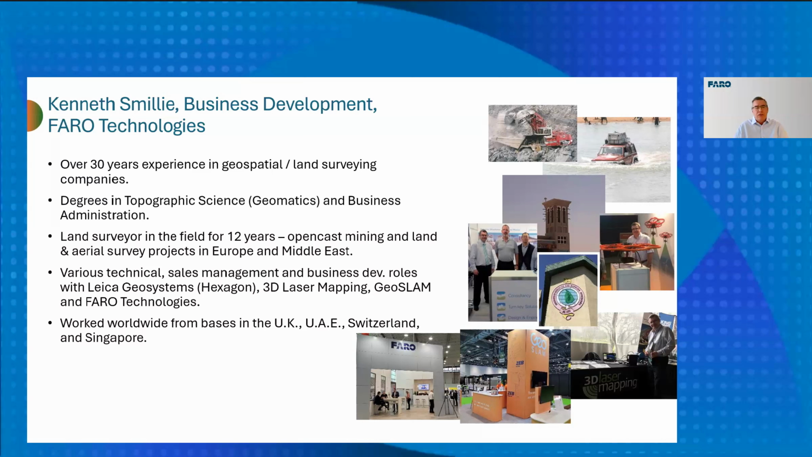After that, I joined the sort of sales and marketing side of the business. I was in sales management, technical sales, business development roles with a few of the usual manufacturers out there, like Geosystems. I was with them for a while. And I came back to the UK and joined a company called 3D Laser Mapping, which eventually became GeoSLAM. GeoSLAM was acquired by FARO in 2022. But one of the reasons why GeoSLAM was purchased by FARO was to acquire the handheld laser scanning technology, which GeoSLAM basically had invented. So if we have a look at the next slide, Brady.